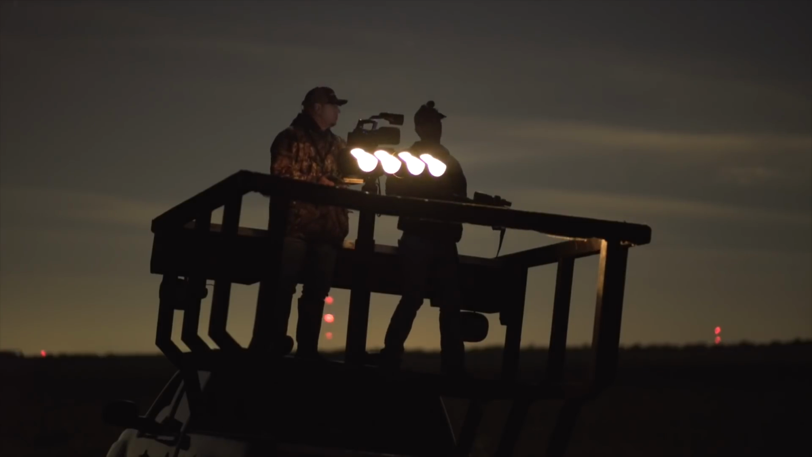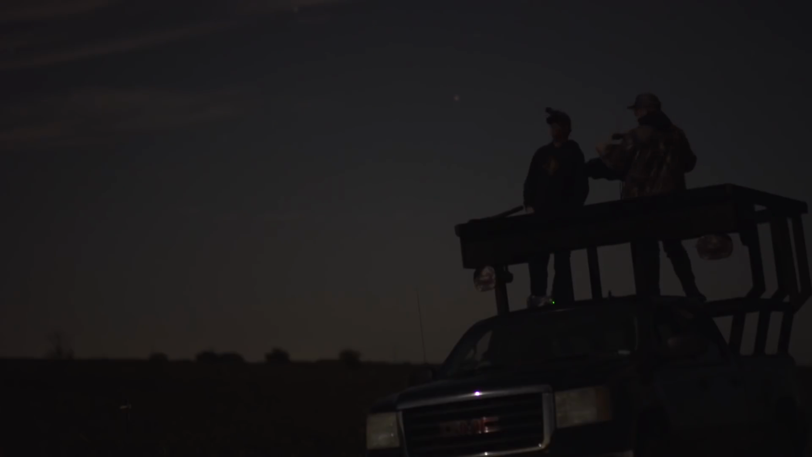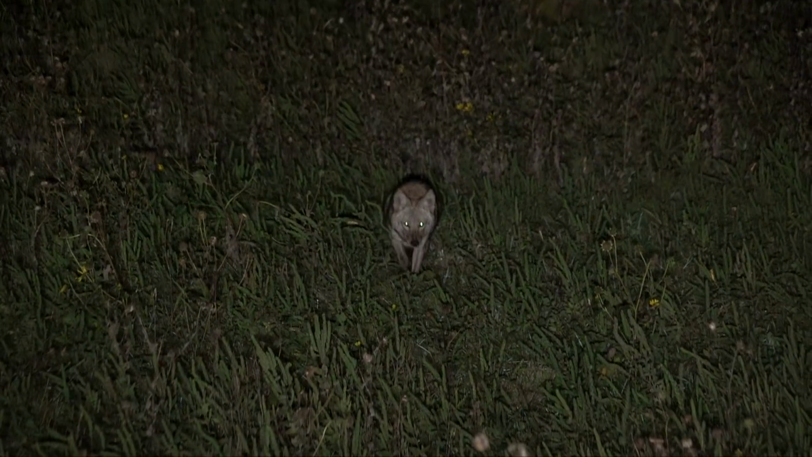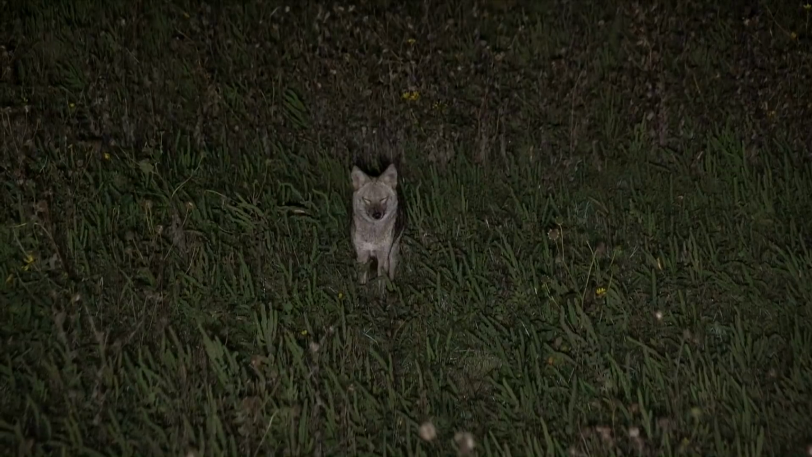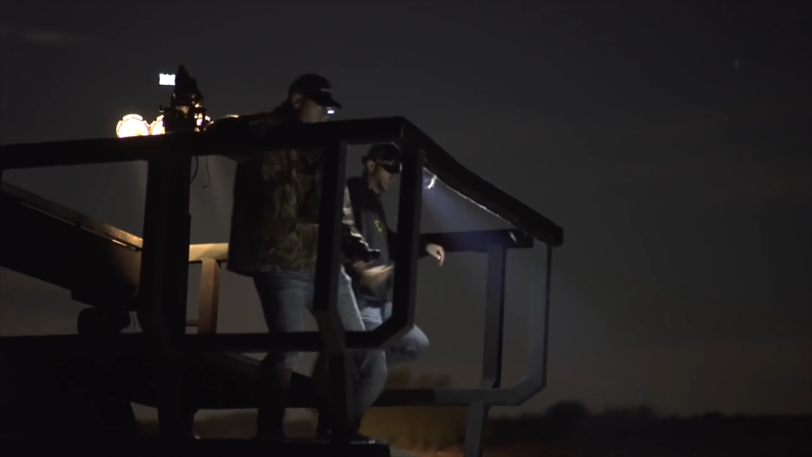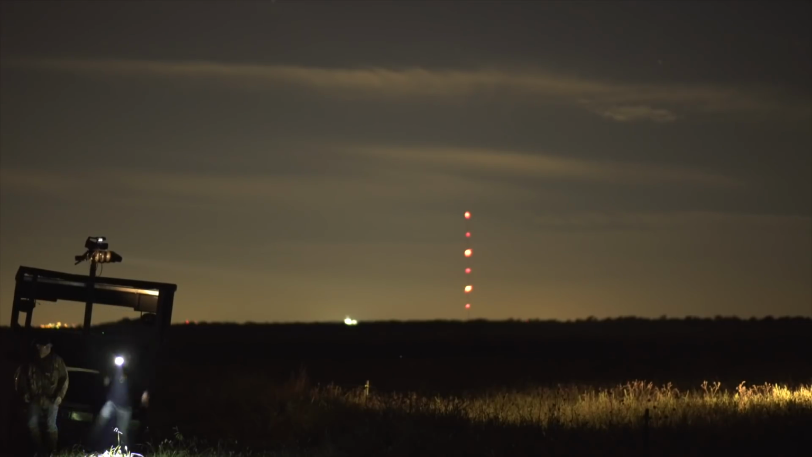Oh, shoot, yeah, man. That's the perfect example. Sucker probably ran through 1,000 yards of mud. Having both is absolutely, hands down, more effective than just having one. I mean, we're here on a bright moonlit night in the back of a truck. So you use the thermal to find them, the lights to blind them, then kill them. This coyote had bit hook, line, and sinker and literally crossed a swamp to get there, only to realize she had been fooled. We found her with thermal, blinded her with lights, and the rest is history.